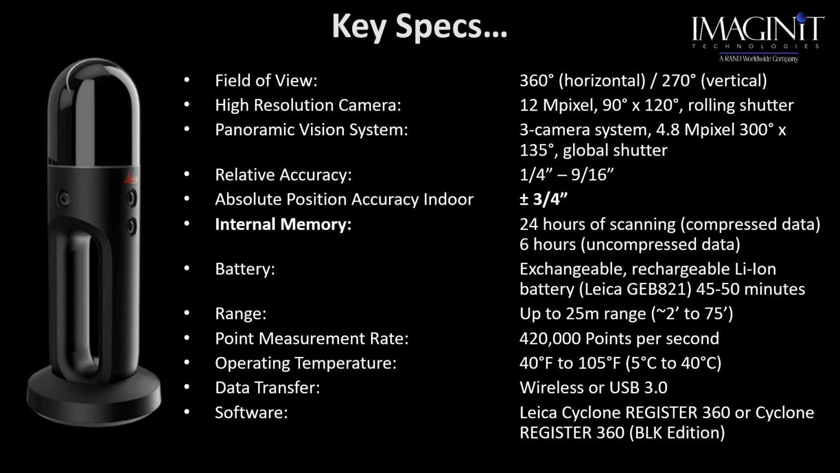What I like about this unit is that if I've got to go into a facility and really, really quickly capture existing conditions, walls, windows, doors, floors, ceilings, that type of information, I can do it really fast. I was able to do about 4,000 square feet of scanning with this particular unit in about 3 or 4 minutes, and that was a pretty quick pace that I walked.